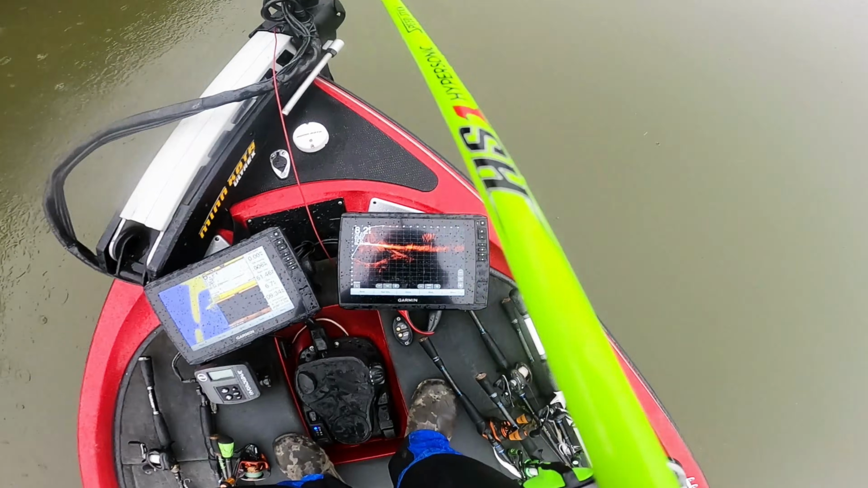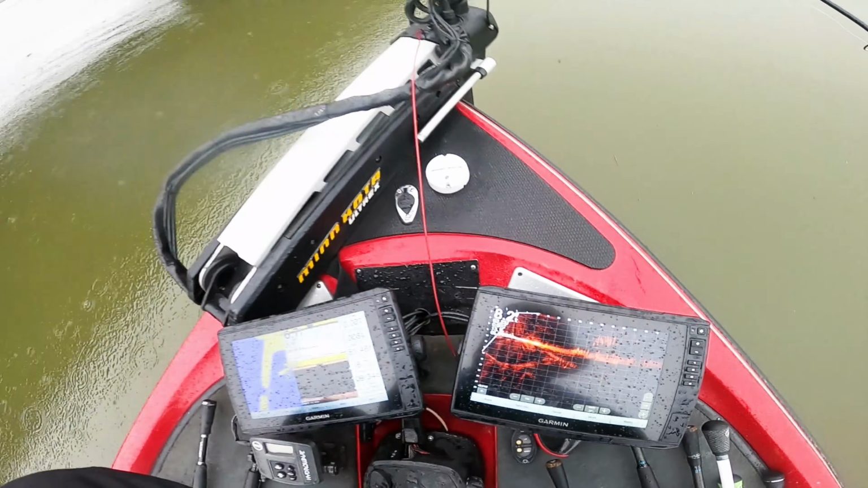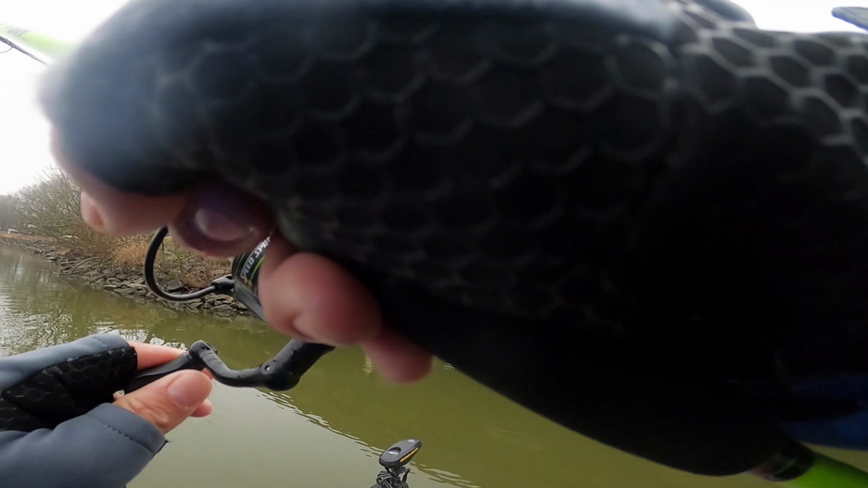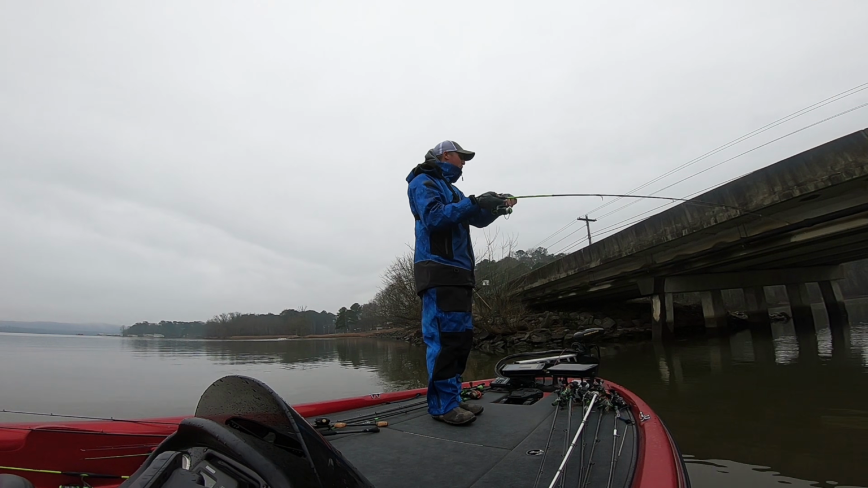This is nuts, guys. Look at the school of crappie. It's absolutely nuts. Big old school. There's one. Oh, that feels like a bigger one. Oh, that's a giant, guys. That is a giant. Look at this. My rod is bent over.